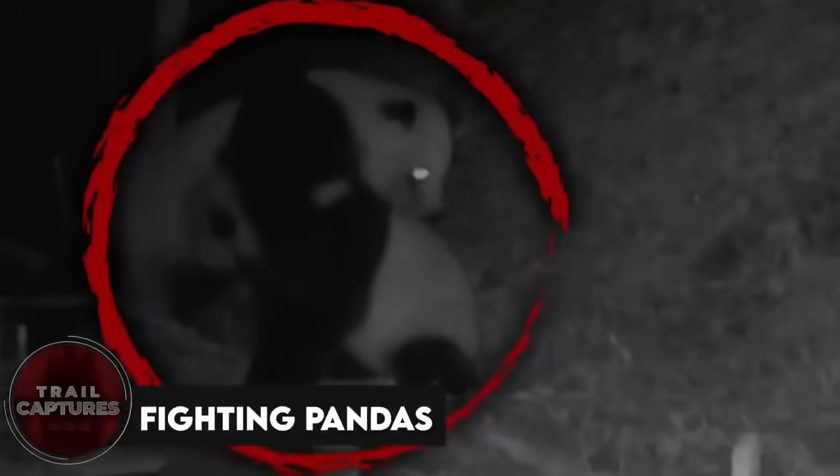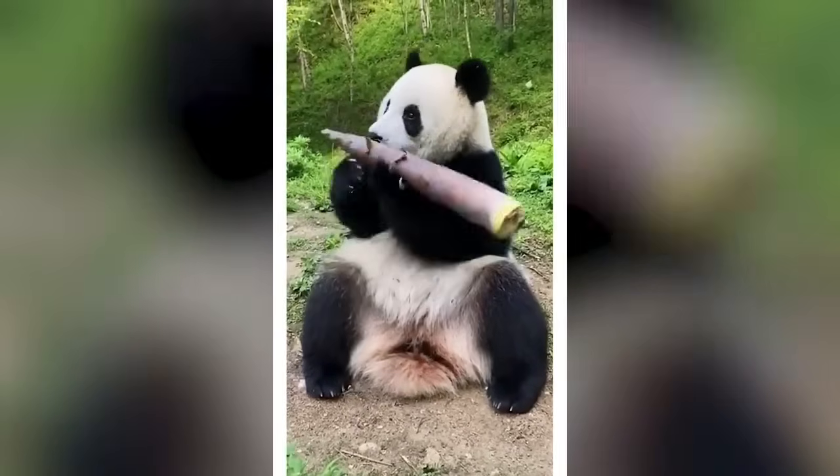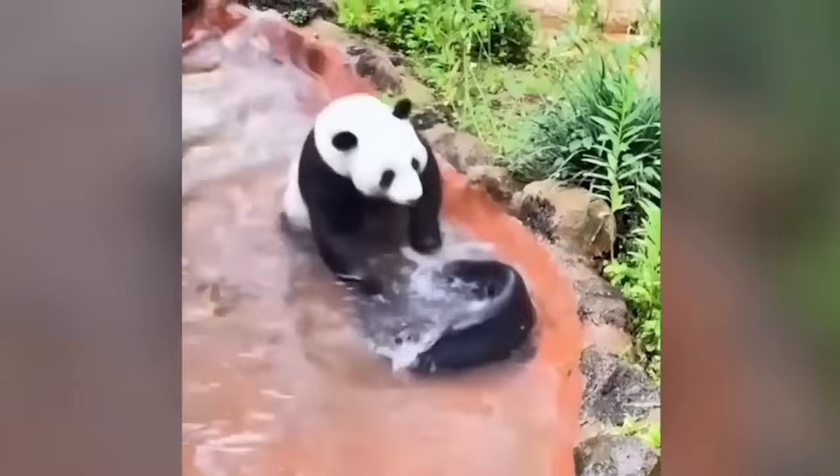Fighting pandas. In this video, two big pandas are fighting like crazy, and it's leaving us all shocked and confused. Normally, these gentle creatures are all about munching on bamboo, playing around, and doing cute somersaults. But it turns out, even pandas can get feisty sometimes.